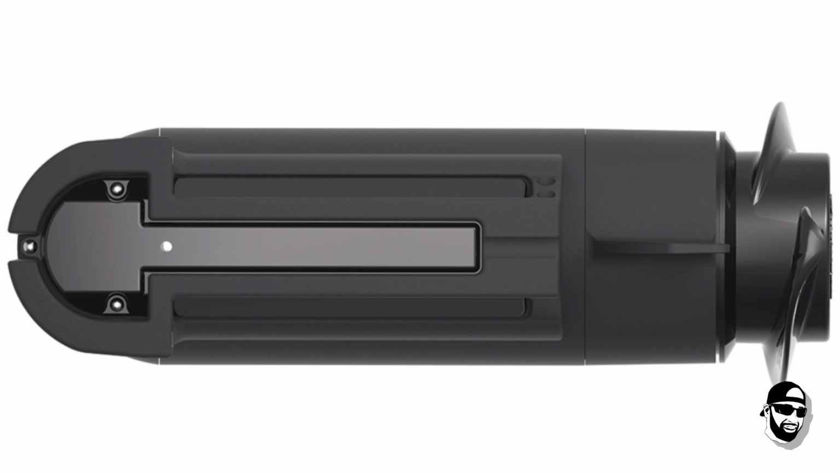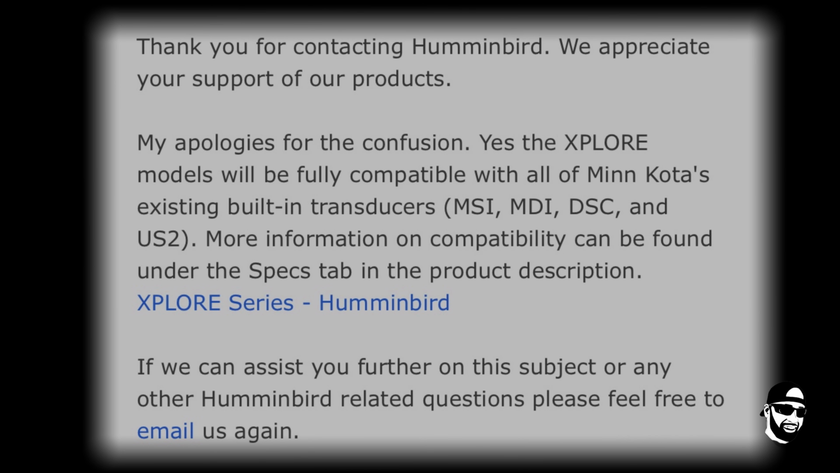On the trolling motor side of things, there is some confusion in groups and on websites regarding the Ultrex built-in transducer and its compatibility with Xplore. Calm down, I'm here to set the record straight. In reaching out to Humminbird, they did confirm that the Xplore models will be fully compatible with all of Minn Kota's existing built-in transducers. This includes MEGA Side Imaging, MEGA Down Imaging, Dual Spectrum CHIRP, as well as Universal Sonar 2. Now, they did mention this information is now located under the Xplore link on their website. So I hope this information is helpful. There were a lot of misconceptions out there, a lot of questions and assumptions, but hopefully this information can help you moving forward.